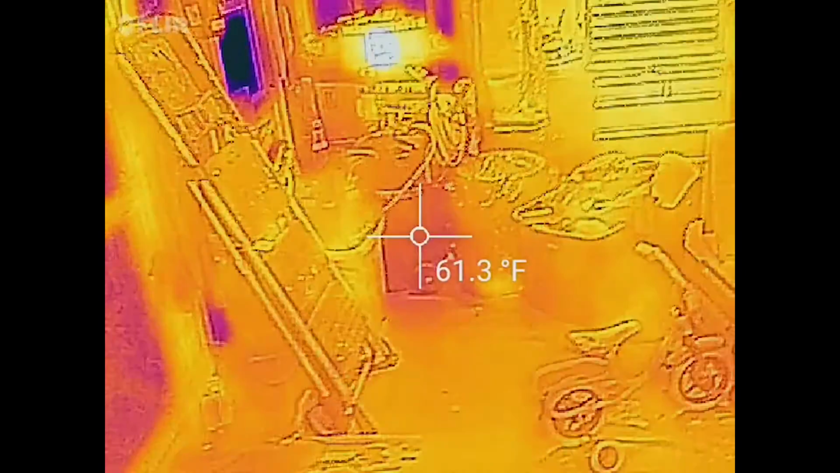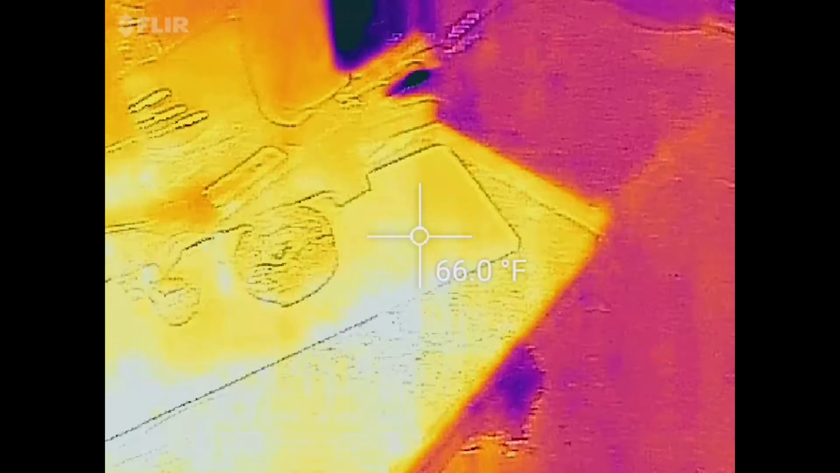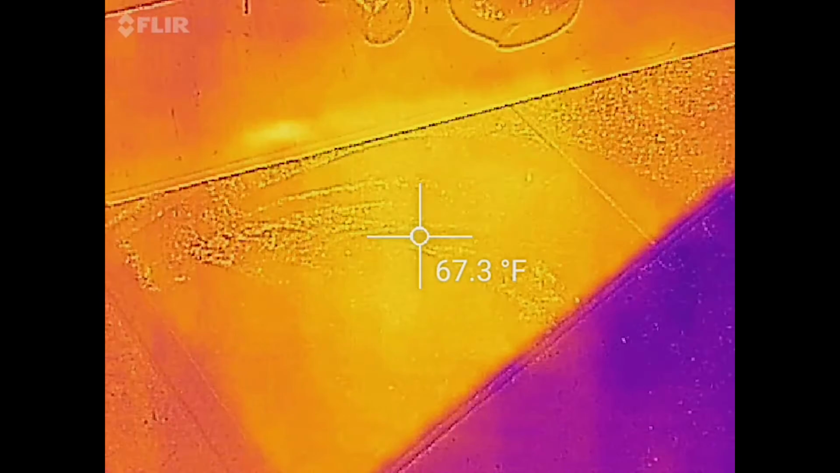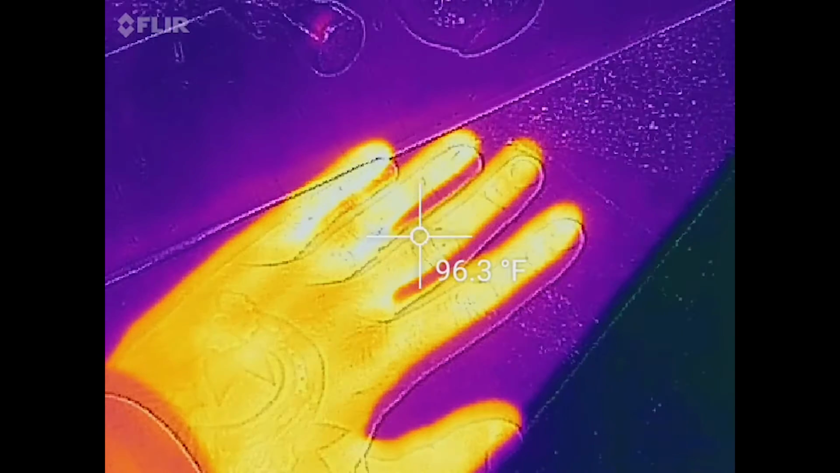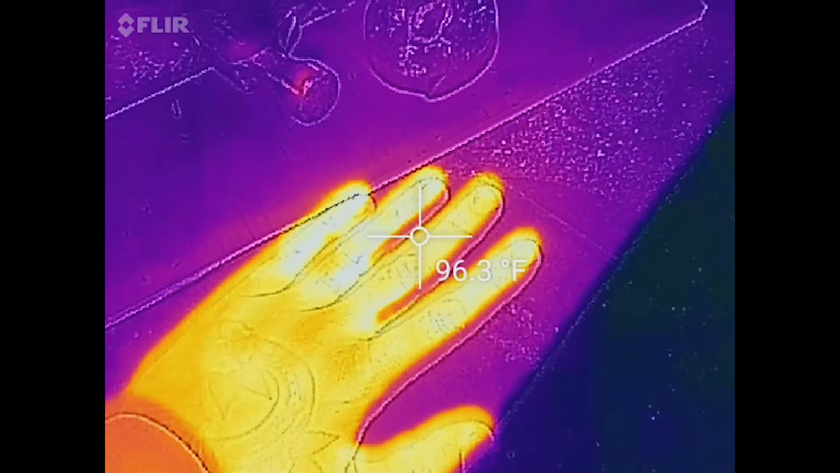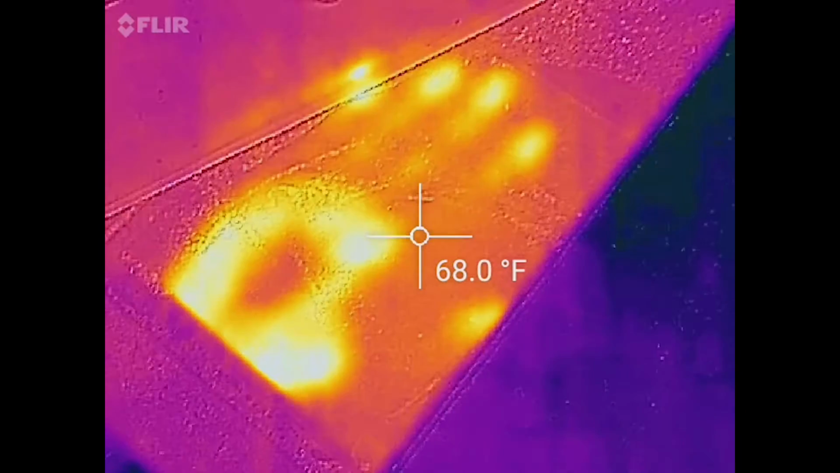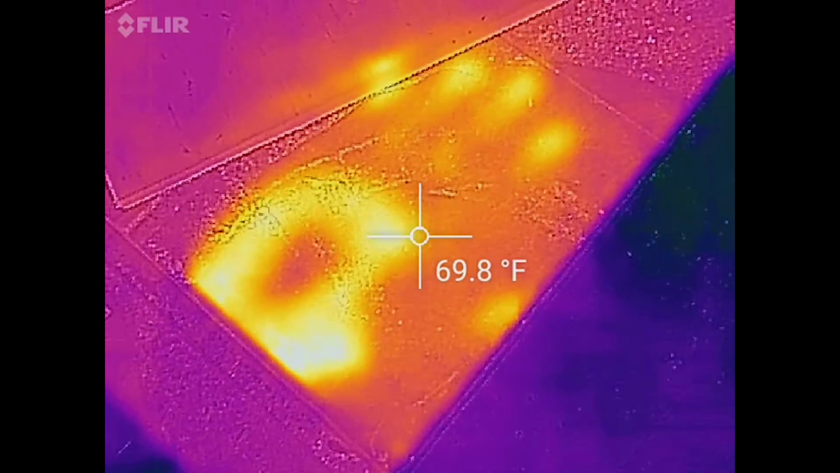Show you how sensitive this is here. So we've got the corner of this top. Can set my hand on there for a second. So you can see it's pretty sensitive.